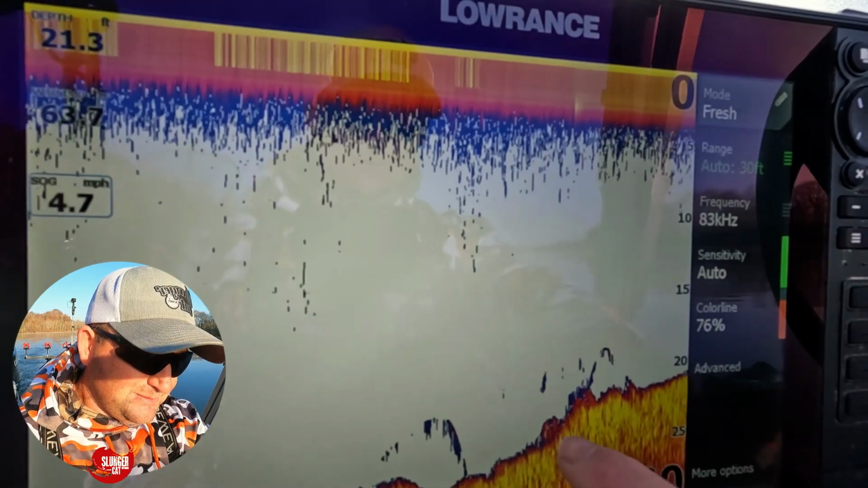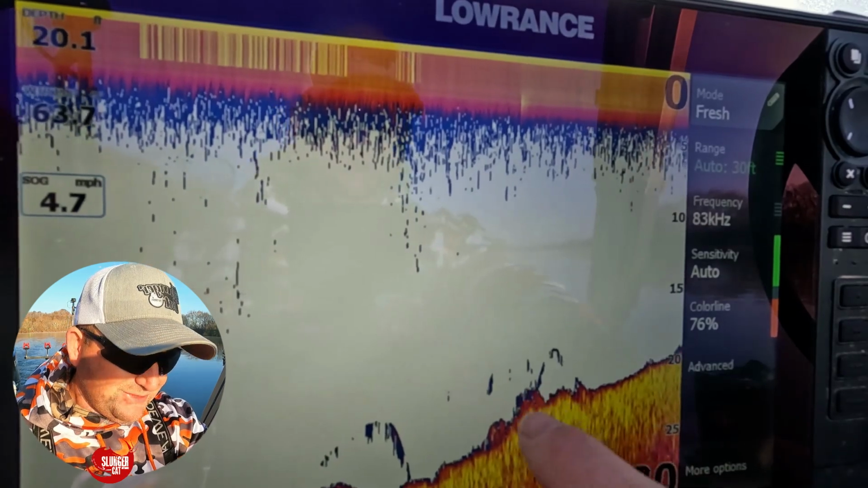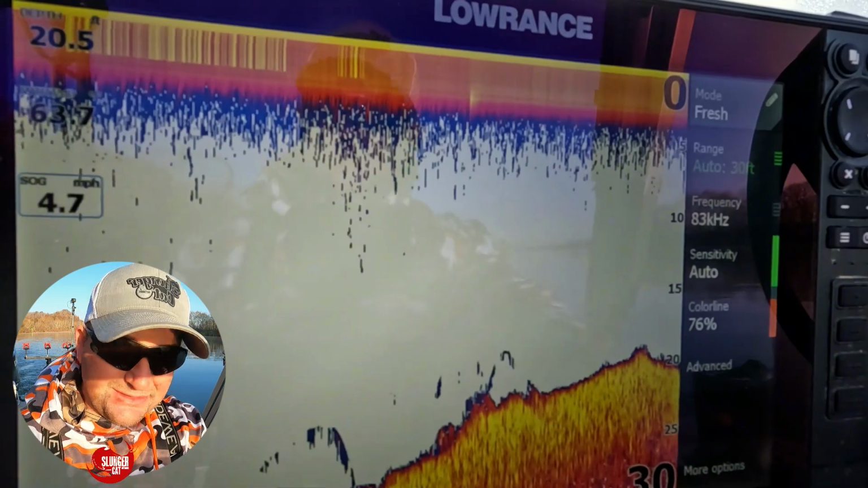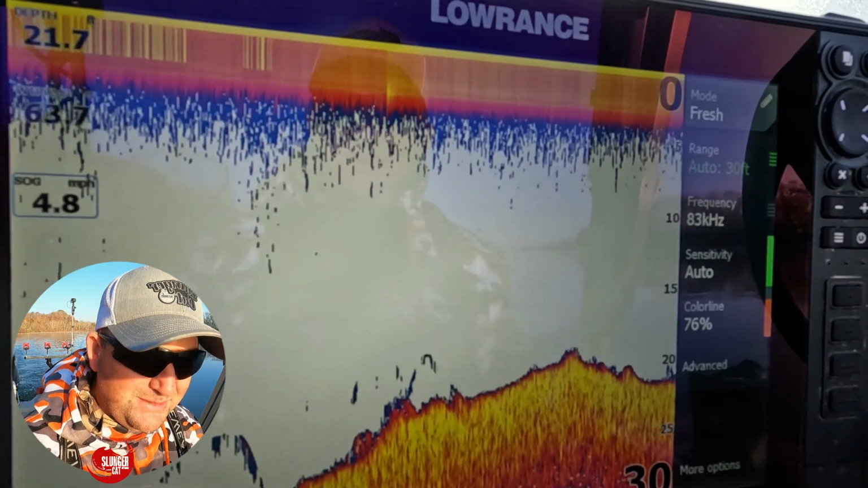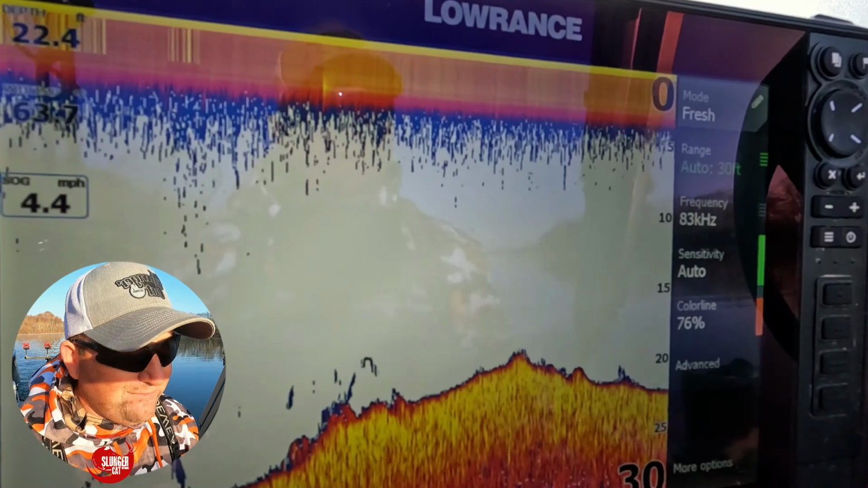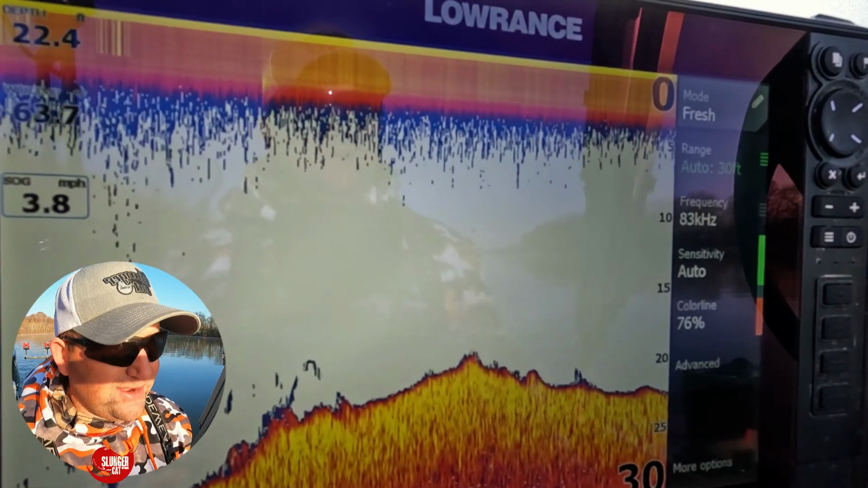To me that resembles wood, just a kind of jagged edge right there as we come up this ledge. So we got some wood mixed in with some rock. We're just going to keep easing up through here, slow my speed down. And if I keep harping on the speed, it's because it is very important.